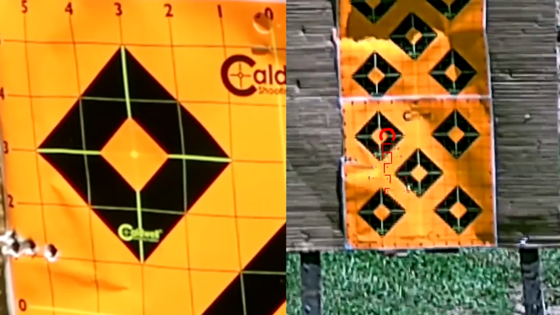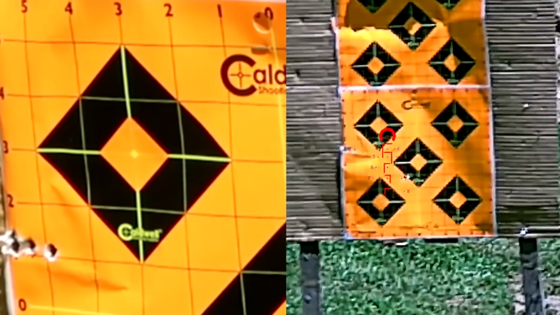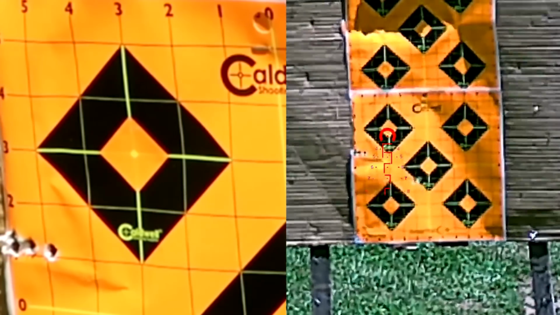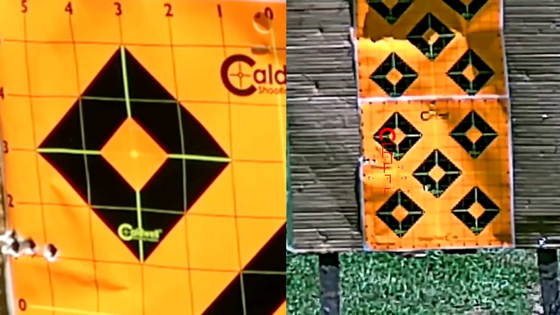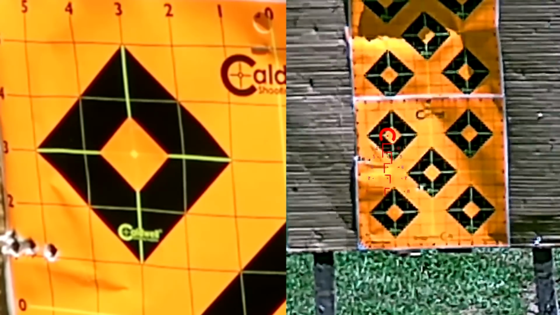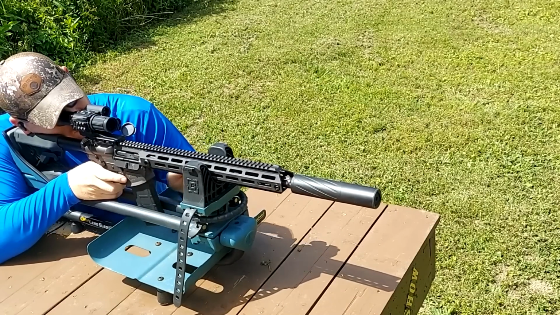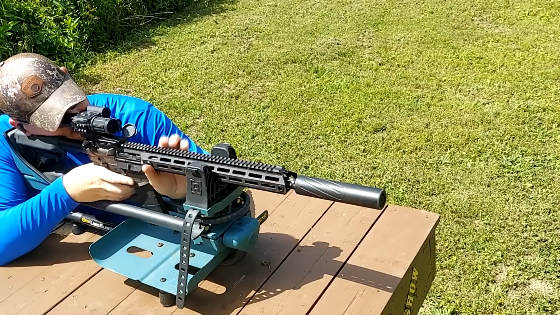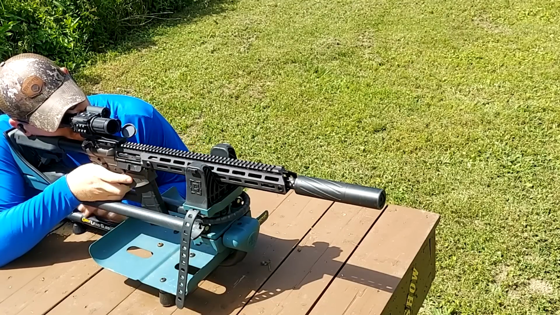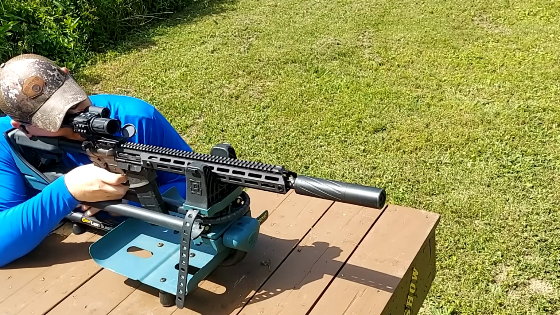All right, where are we at now? Yeah, see, look, I went in the wrong direction again. So let me move it the right direction, just double as far. That would have had us in the bullseye. All right, now we should be dead on here, y'all. Unless I adjusted it the wrong way again, which is, you know, possible. But top right target, let's send a few here.